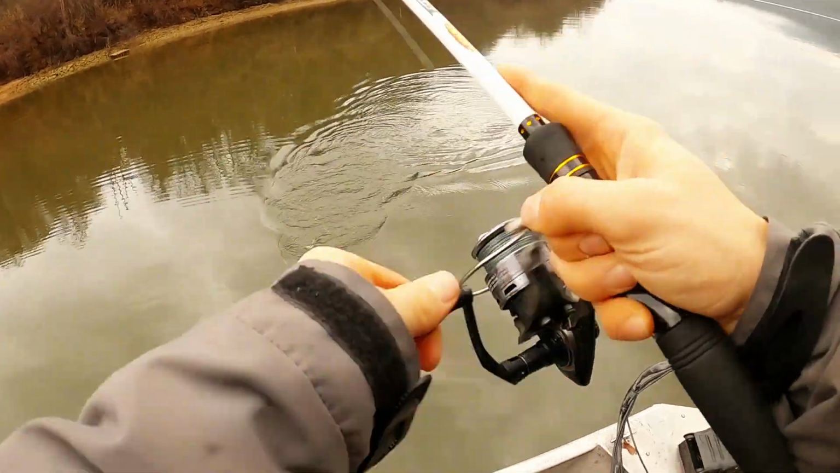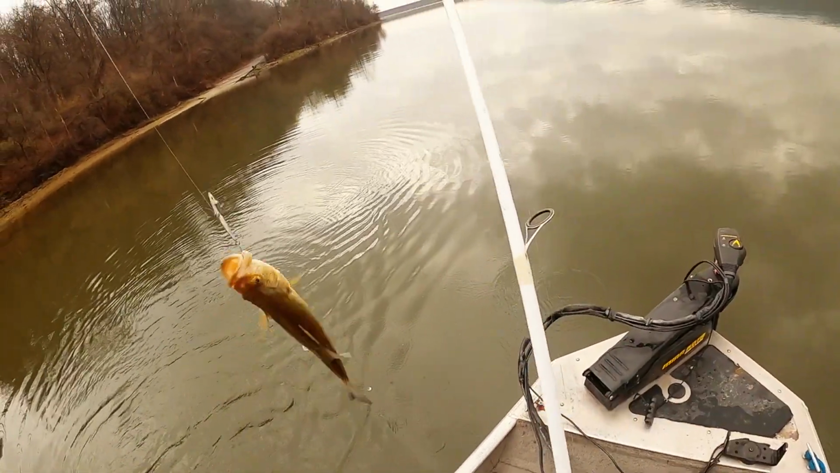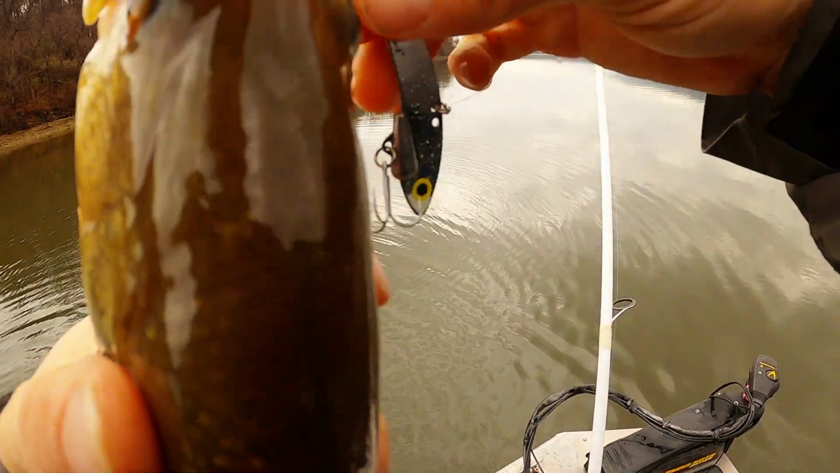Not giant, but nice and chunky still. Yeah, look at that. A little bigger than the last one. He wanted it right on the bottom.